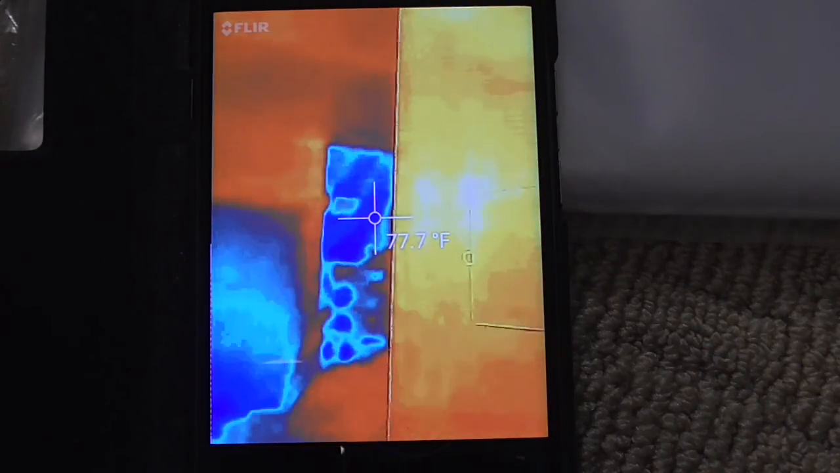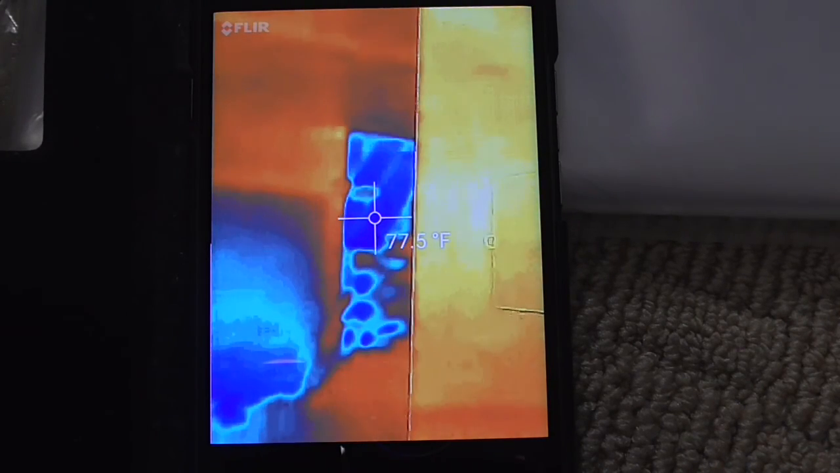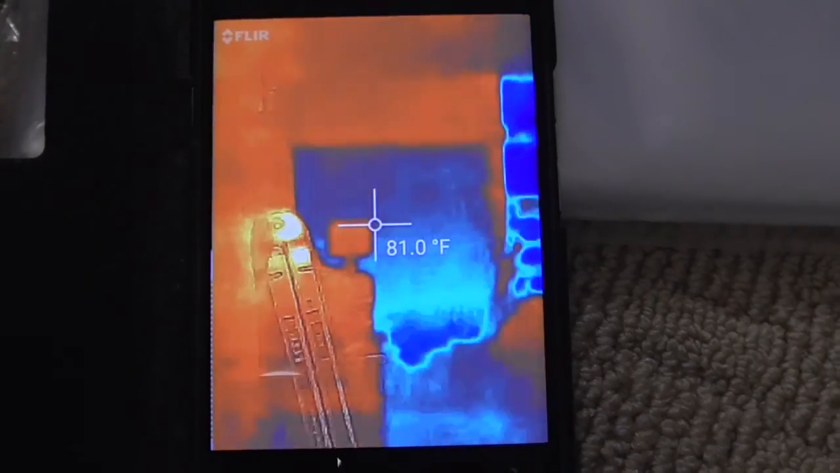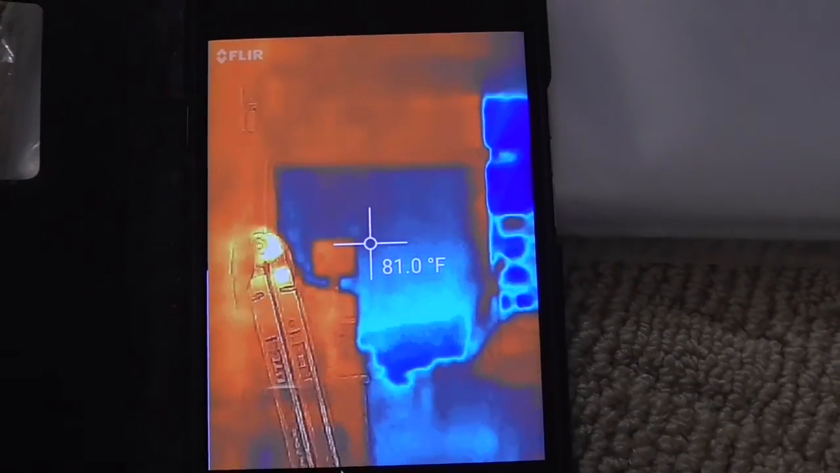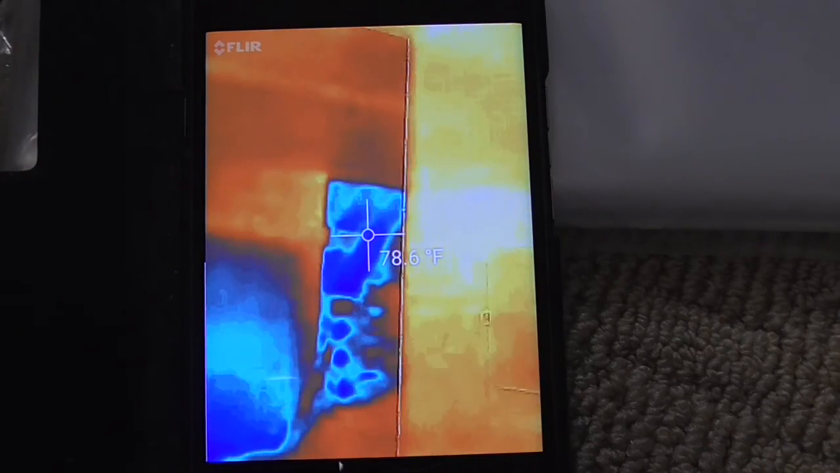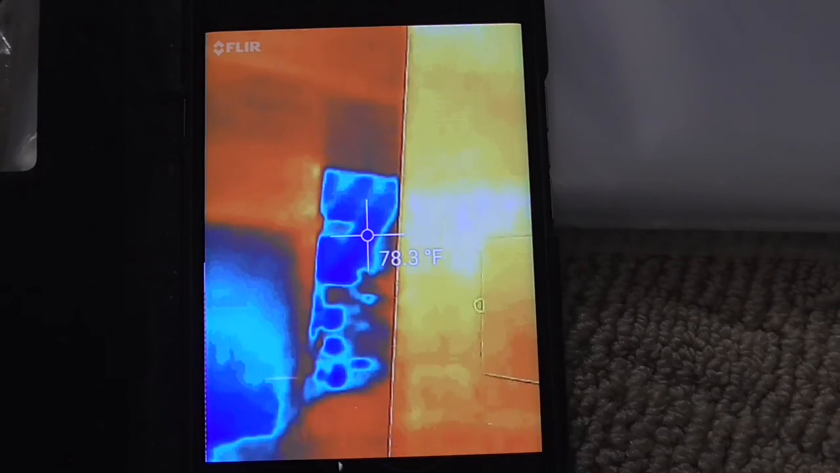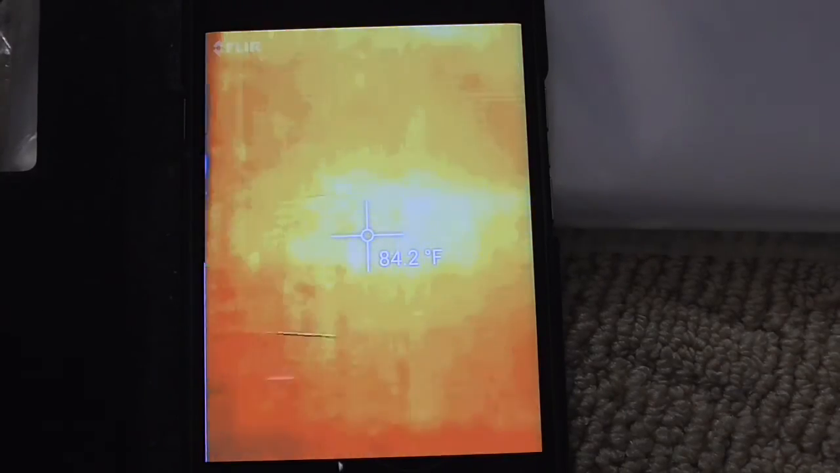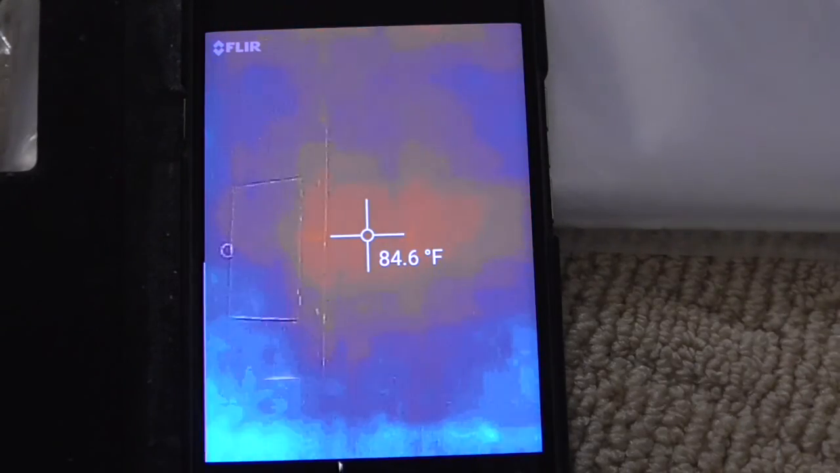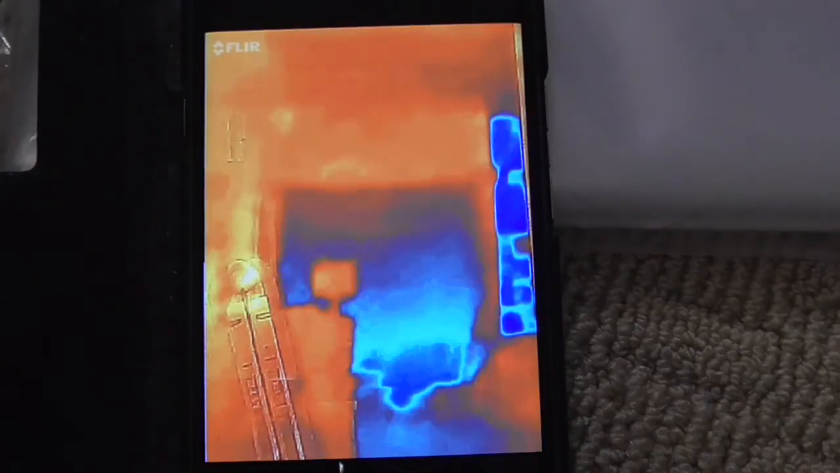Let's see, the blue over there shows that that's 77 degrees to the side of the sliding glass door, and the sliding glass door is 81 degrees. So for something like this, this shows that the wall is colder than the glass, which makes no sense at all, and that would be a good use of this camera as something that's detecting leakage.